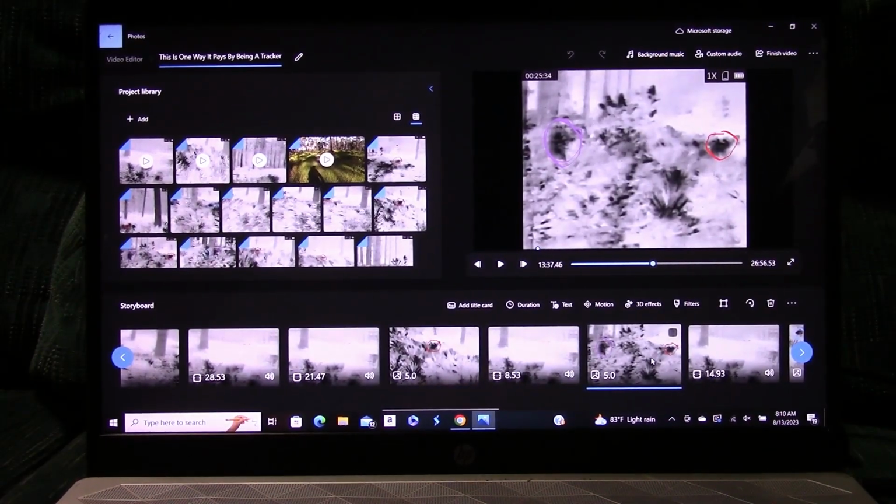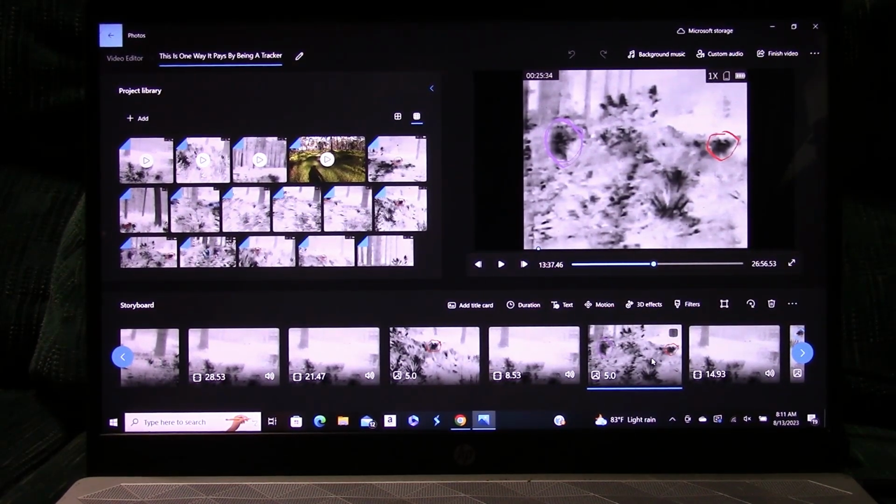Alright, so when I get to the one in purple here, he pretty much stays right there behind that tree as well, right there in that spot. And you can see he's got a cone-shaped head. The other one doesn't. This one does. The one in purple has a cone-shaped head. Alright, so I'm going to play this footage for you. And this is part of being a tracker, is finding these things like this. Finding their footprints, finding the trails they go on. And then being able to film them.